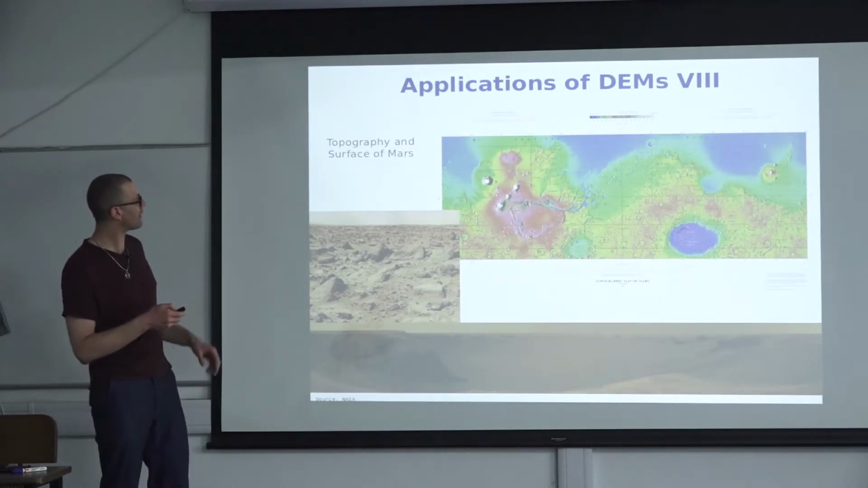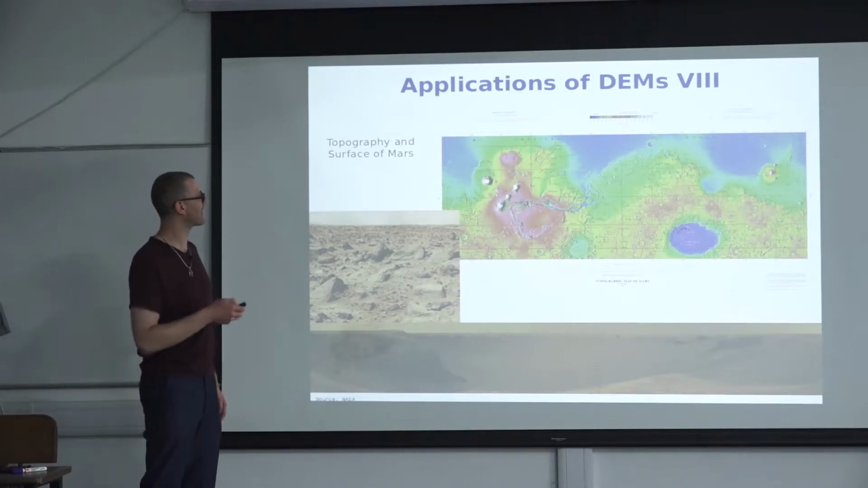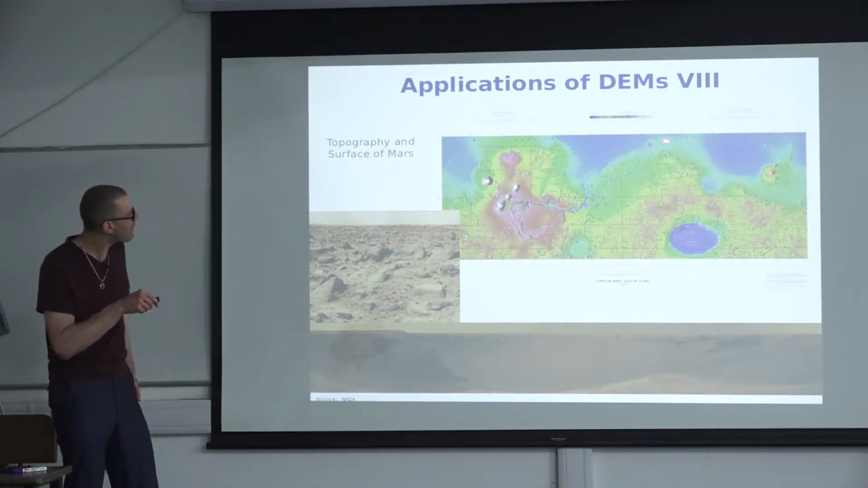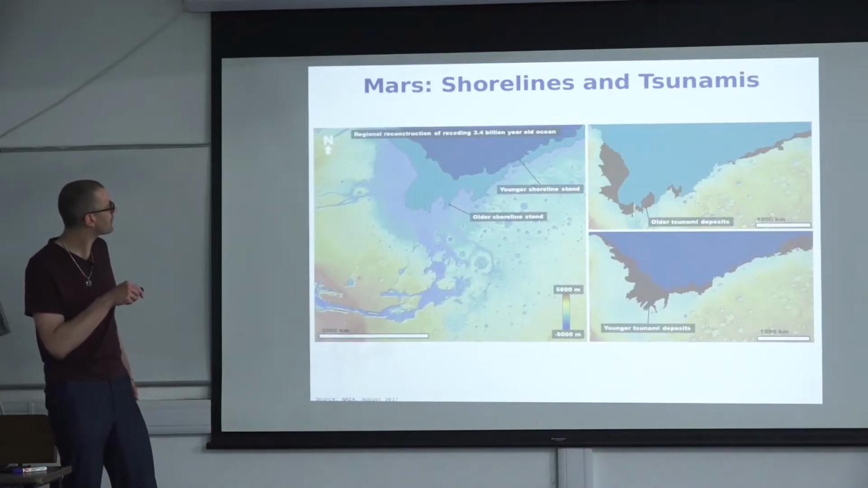But there's also quantitative geomorphology that allows you to put that in numbers. So people have mapped the shorelines, and they have mapped the different generations of shorelines. And here you can also see the outlet of that big channel.